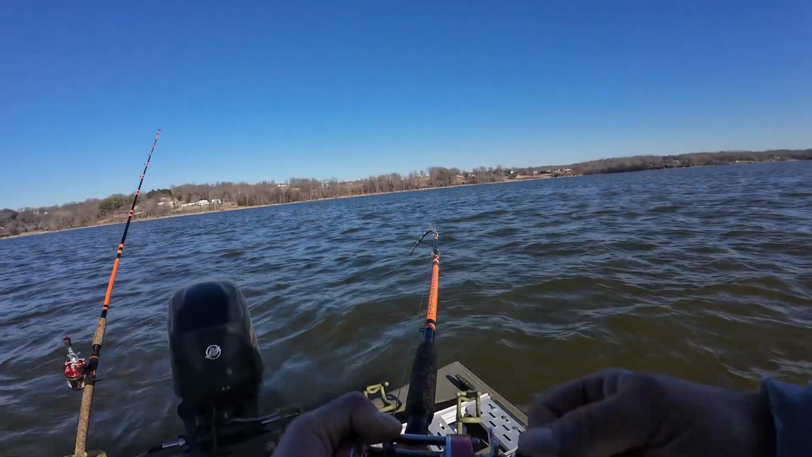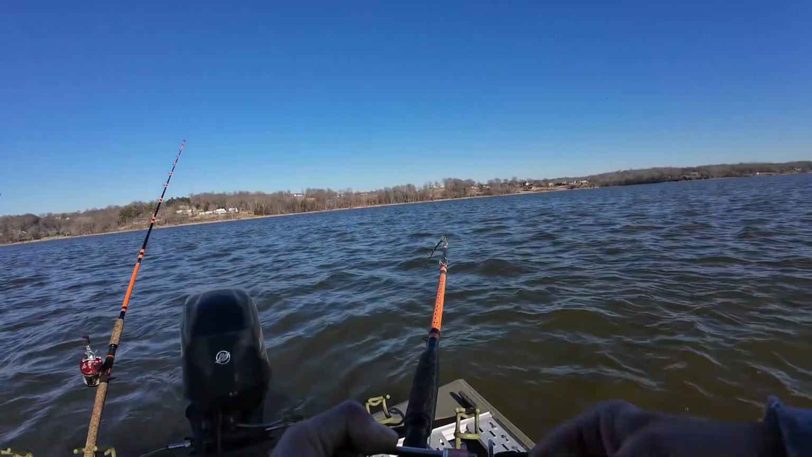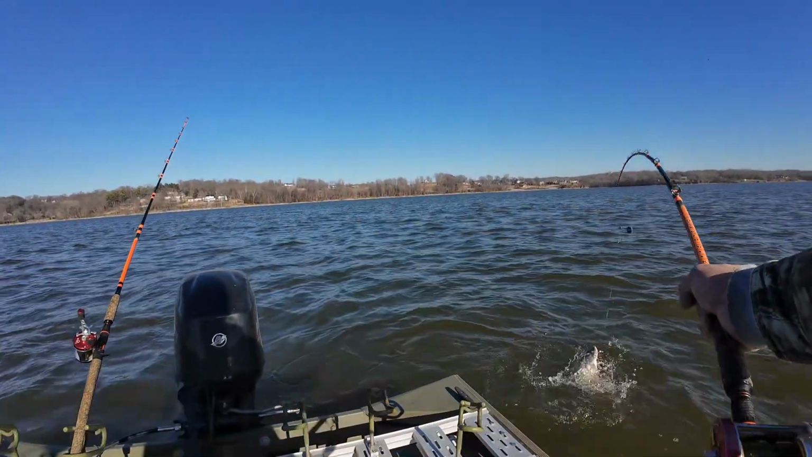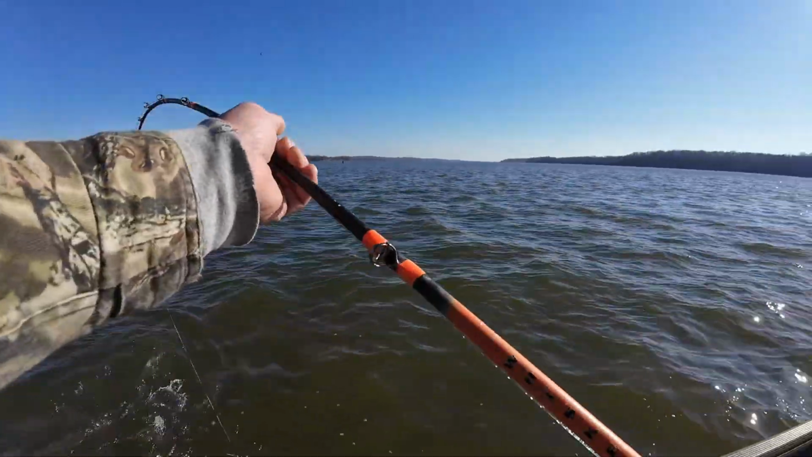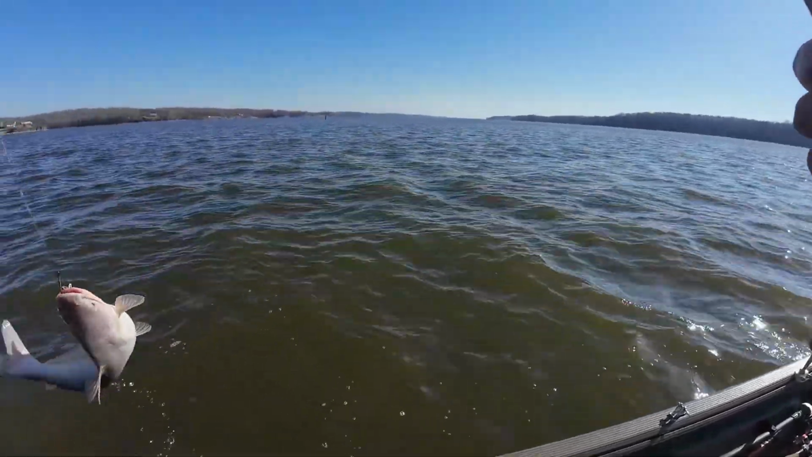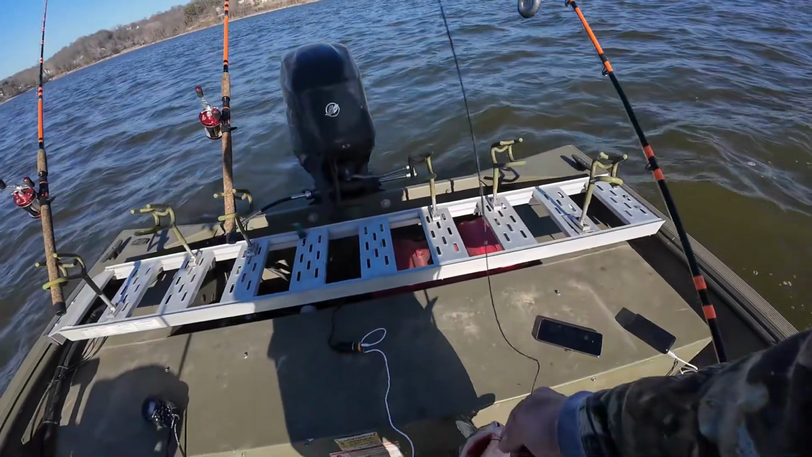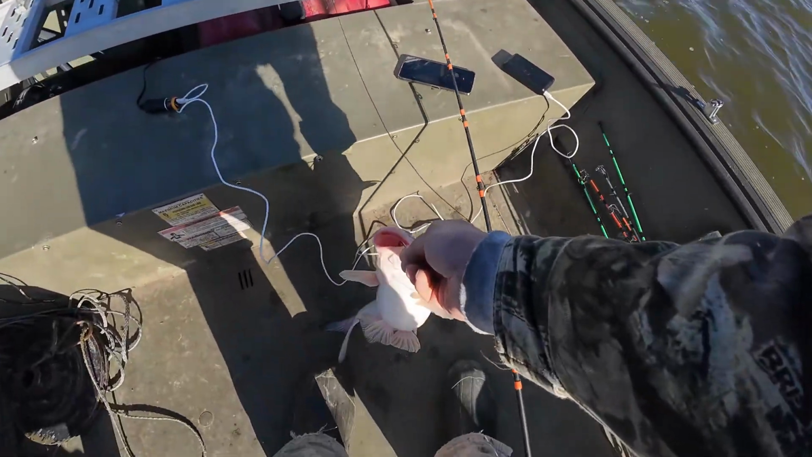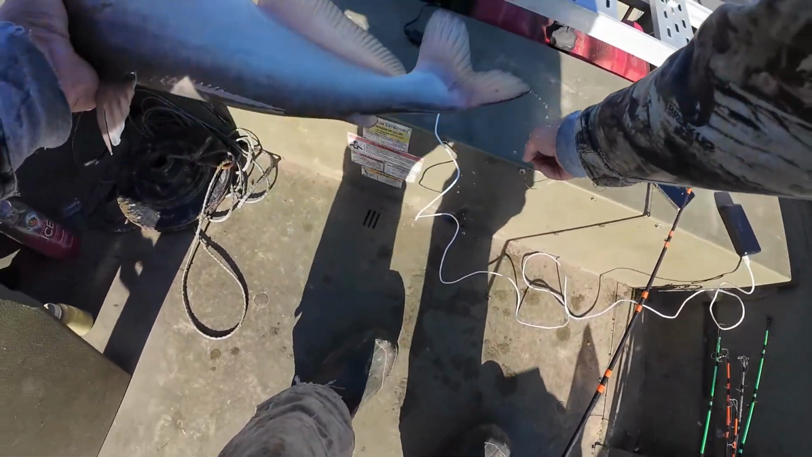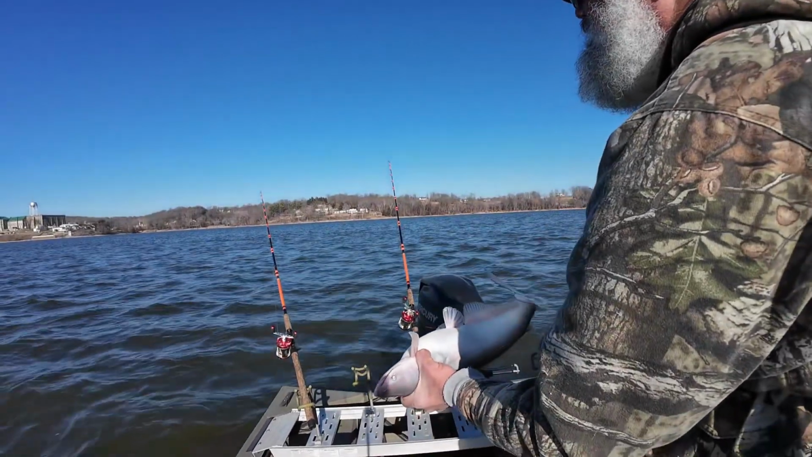God dog, I got a fish on my left-hand pole now. He's tangled up in my cord. Another pretty healthy fish, 3-pound blue.